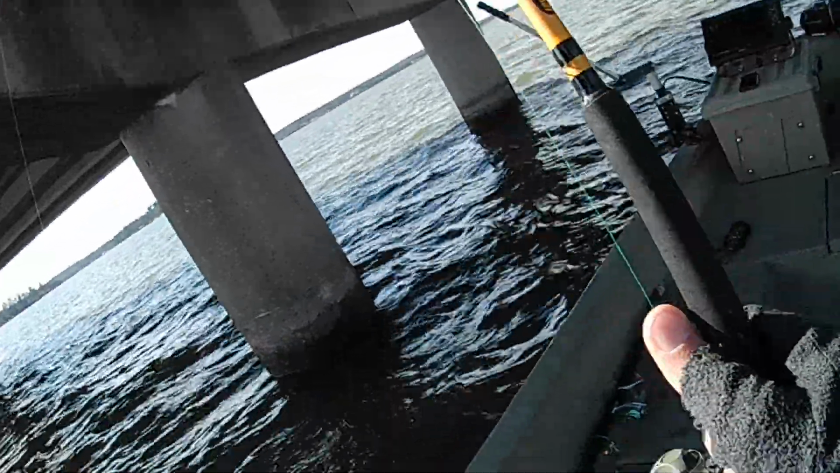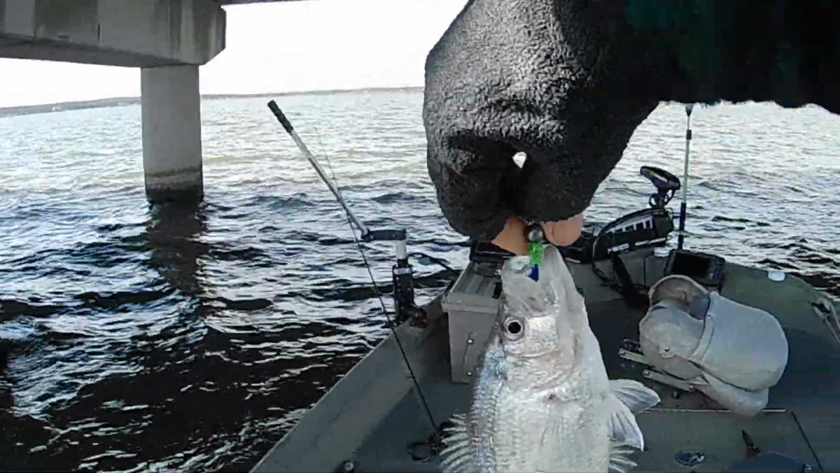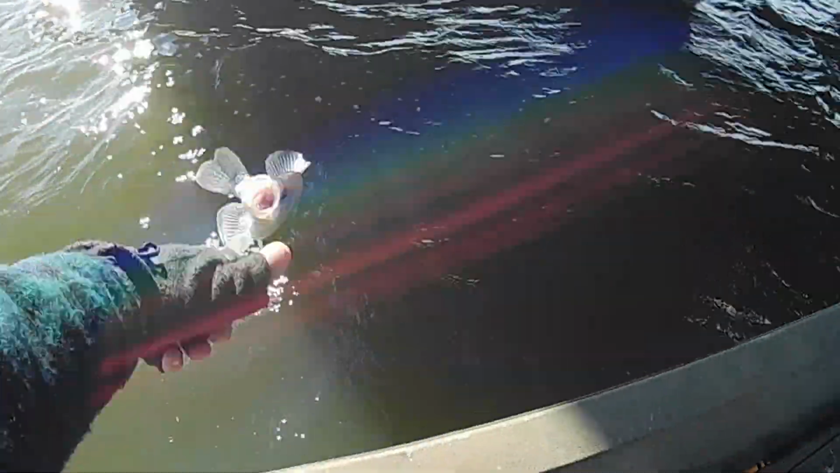Another little guy. I'm gonna have to get my little pole out so that I can get them out of here. I went farther down in the brush, and I'm getting these smaller ones. Golly, I tell you what, you can't get it in there without one getting it.